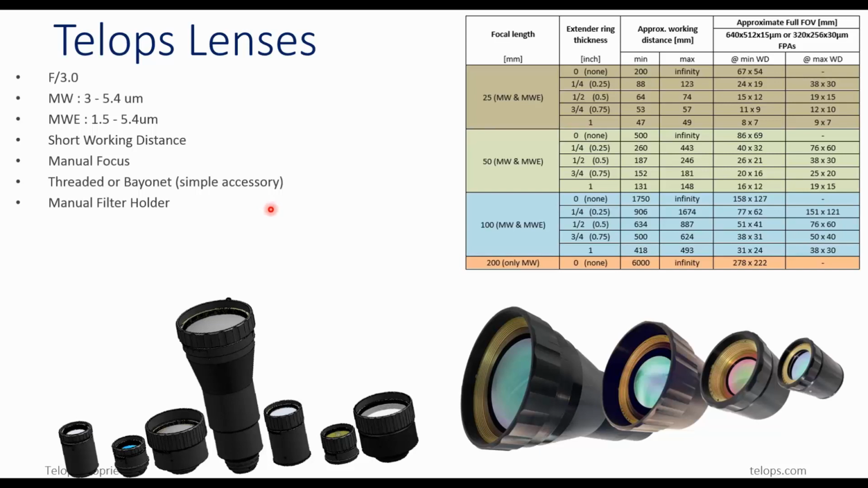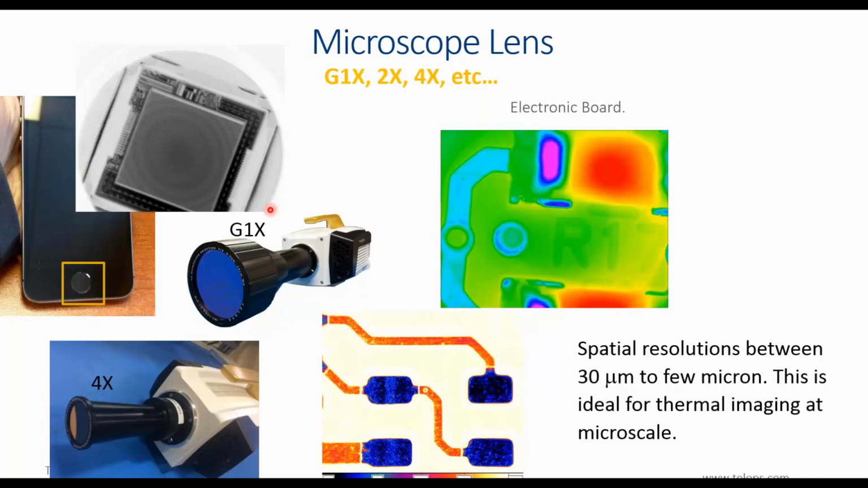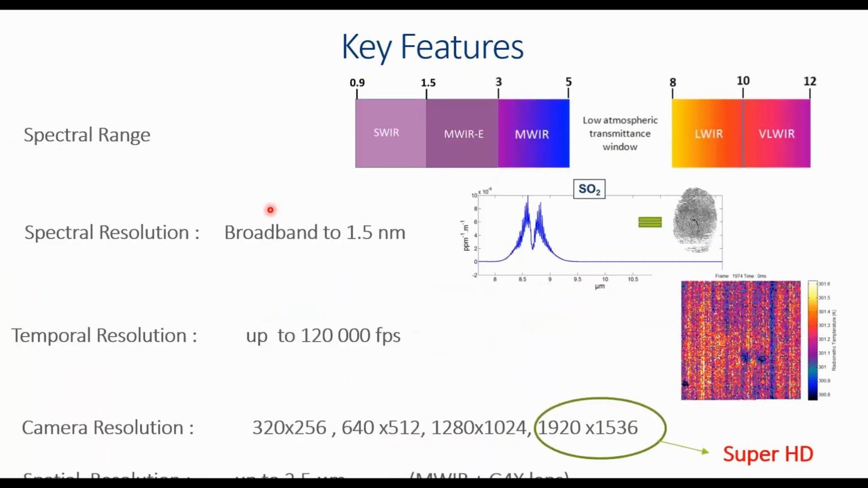We also design and offer microscope lenses here, G1X or G4X, with a spatial resolution somewhere in between 30 micron to a few micron, I want to say, depending on the pixel pitch here. So to summarize, we offer infrared cameras from short-wave infrared to long-wave infrared, from 0.9 to 12 micron.